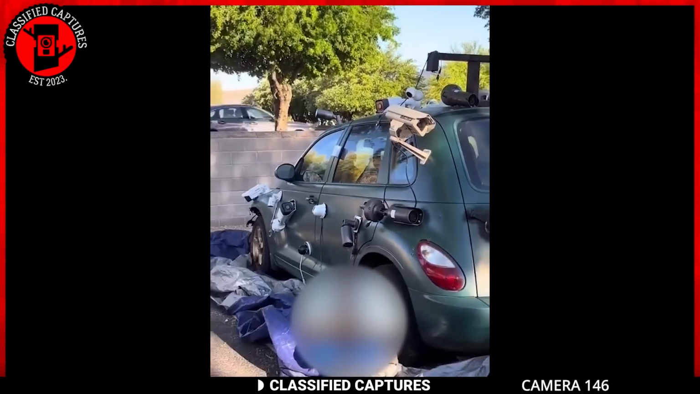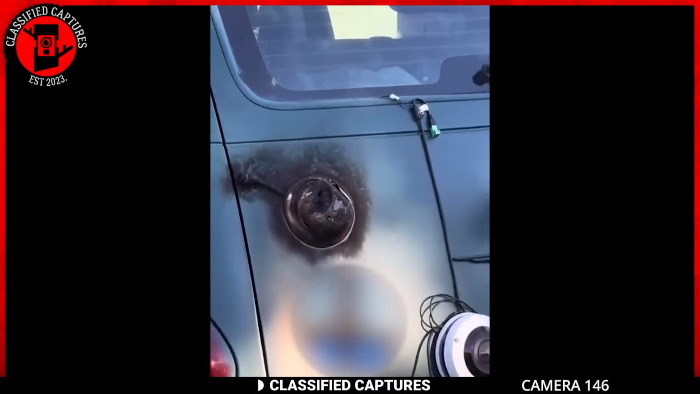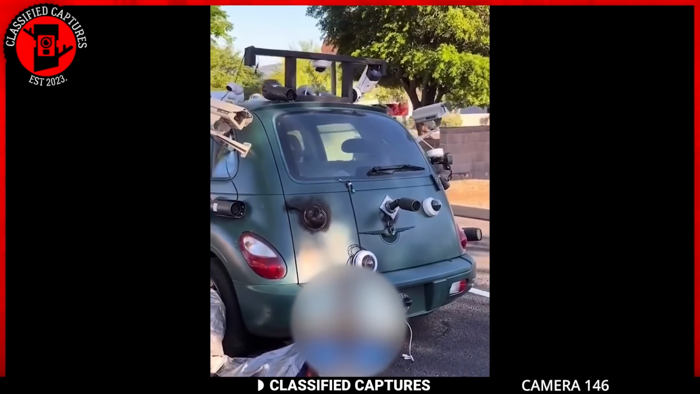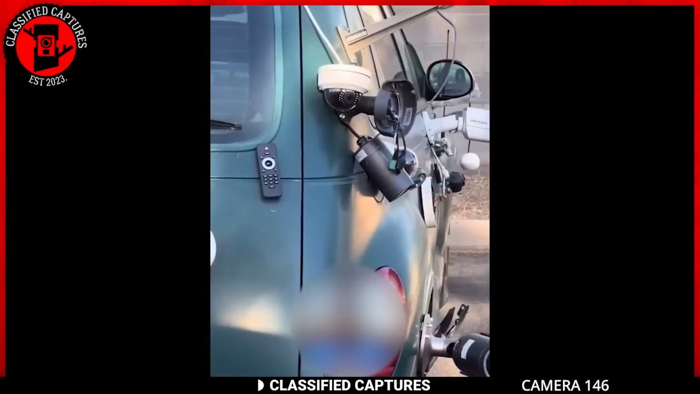Shit, they got every year, make and model on this bitch. Motherfucker done burnt out.